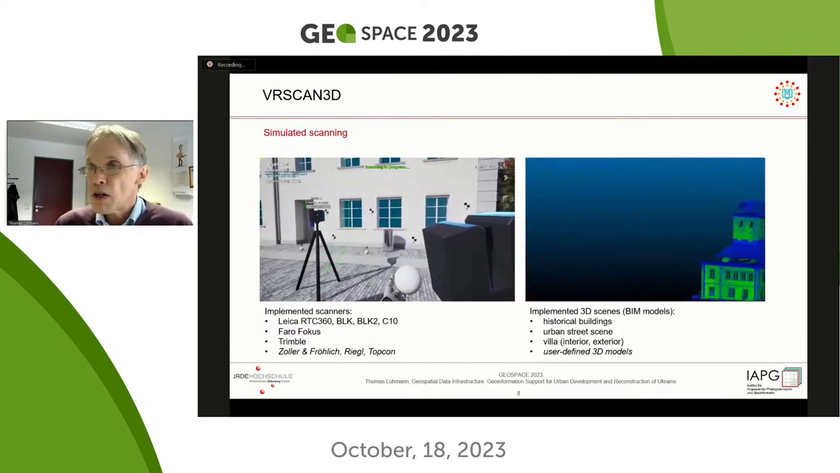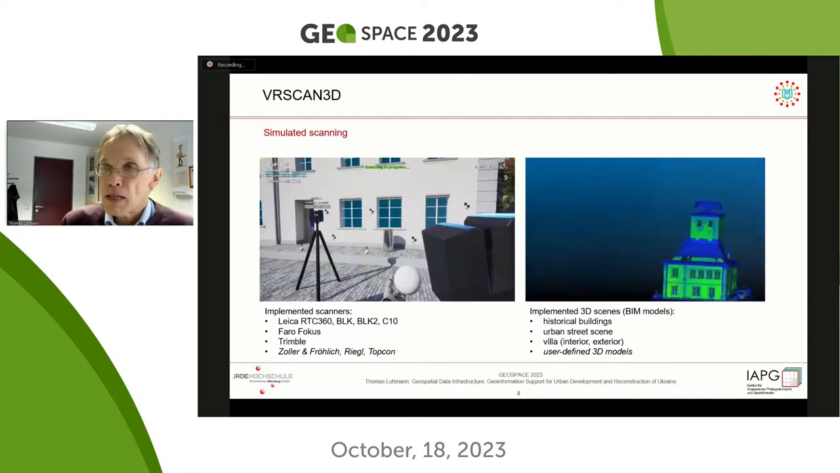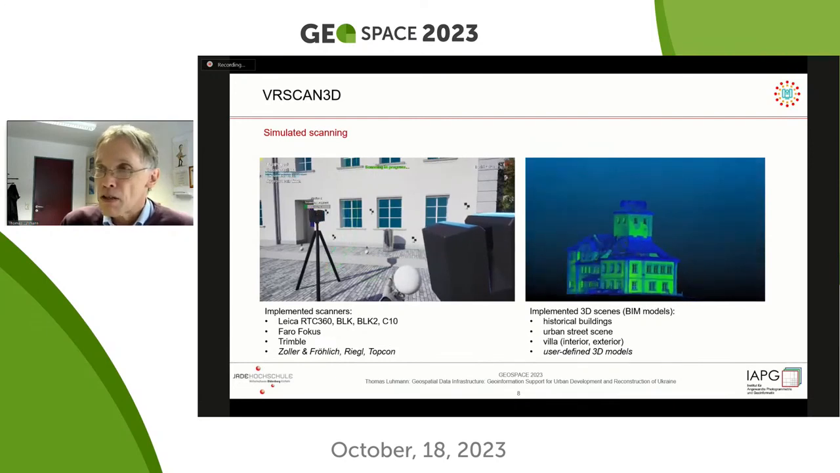Here you can see a short video about how the scanner looks. So we have a 3D scene, an environment where you can place your scanner, you can place targets, you can move around, you can walk around like in a video game. And we can also demonstrate the software briefly if we have time after my presentation, if you are interested.